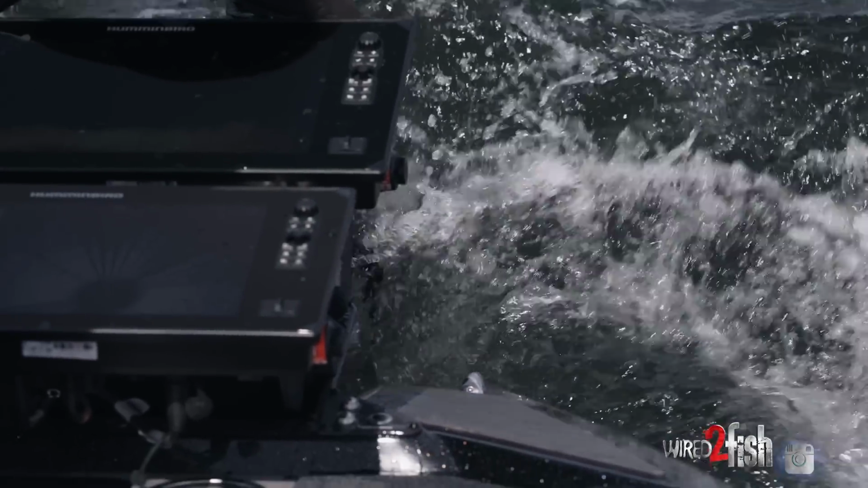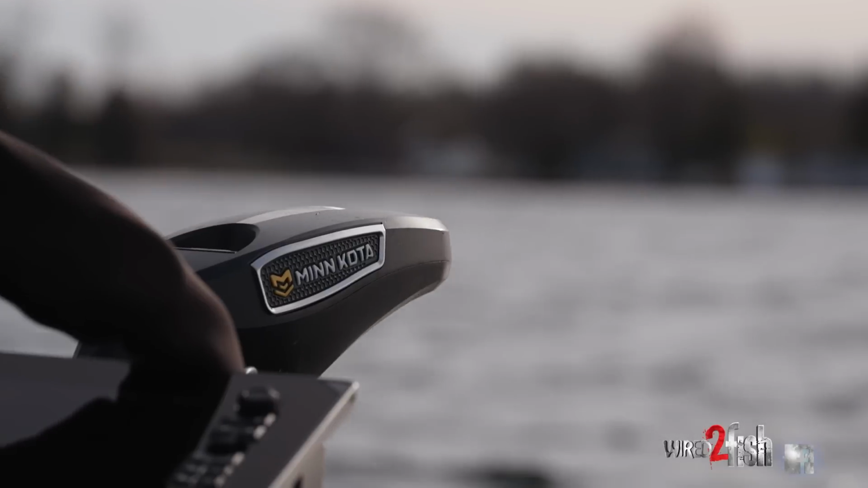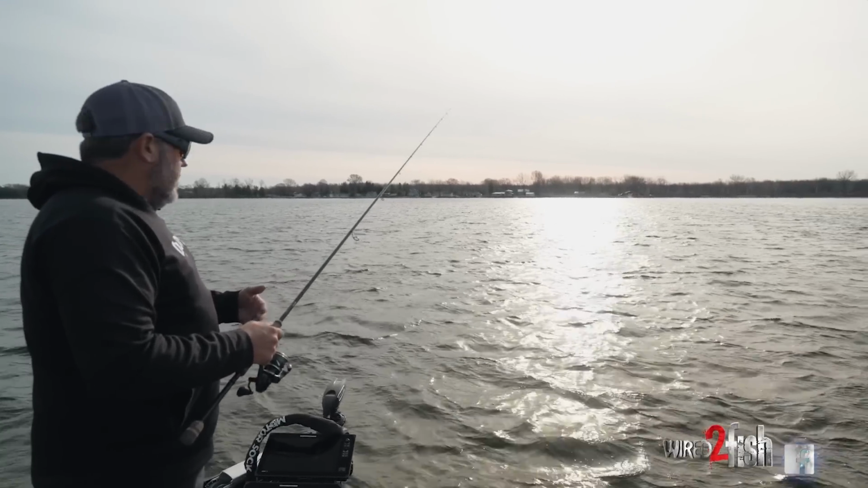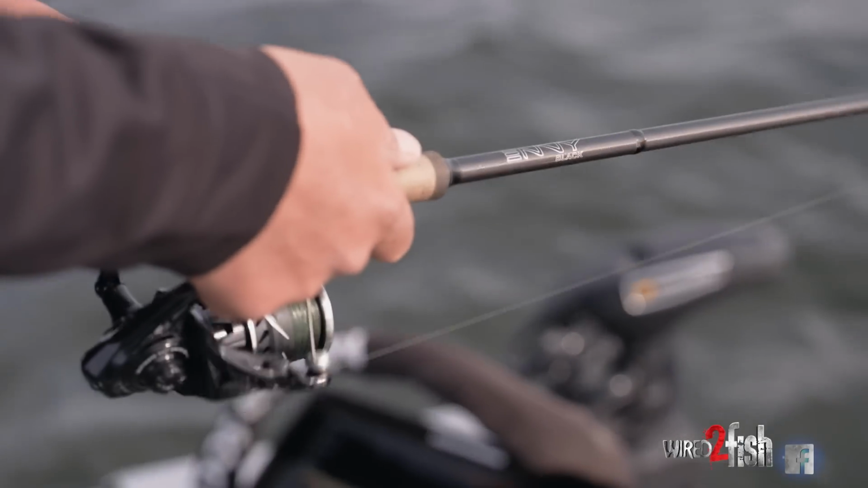Seems like we always have wind on the Great Lakes. So once I get close to these areas I want to fish, I can hit the button, spot lock my boat, concentrate on the fishing and casting around. By hitting spot lock, that allows me to get that fish in the boat, unhook it, put it back, and get right back to where those fish are.